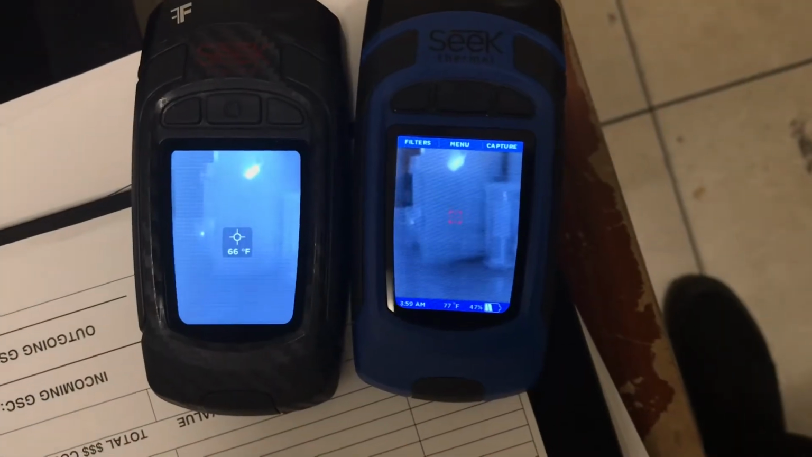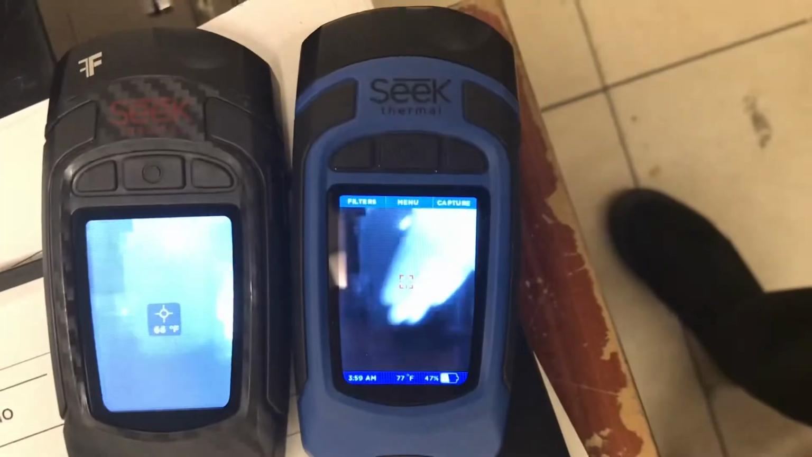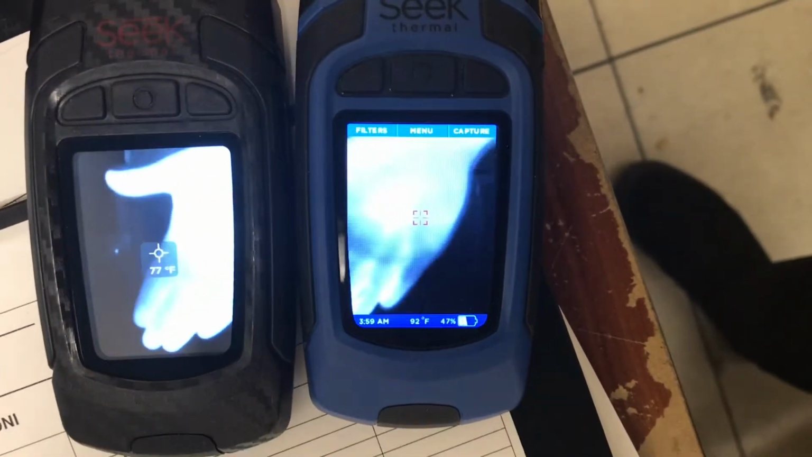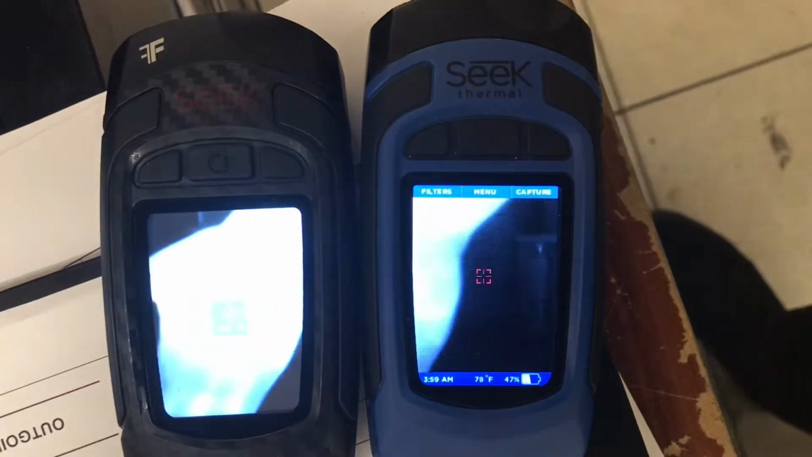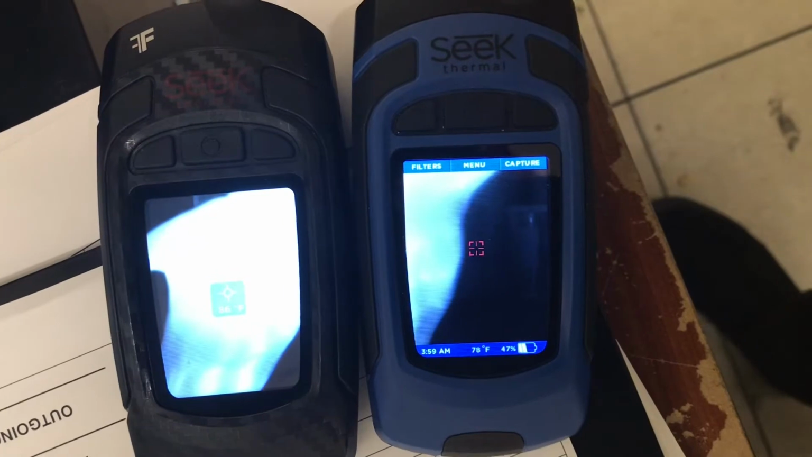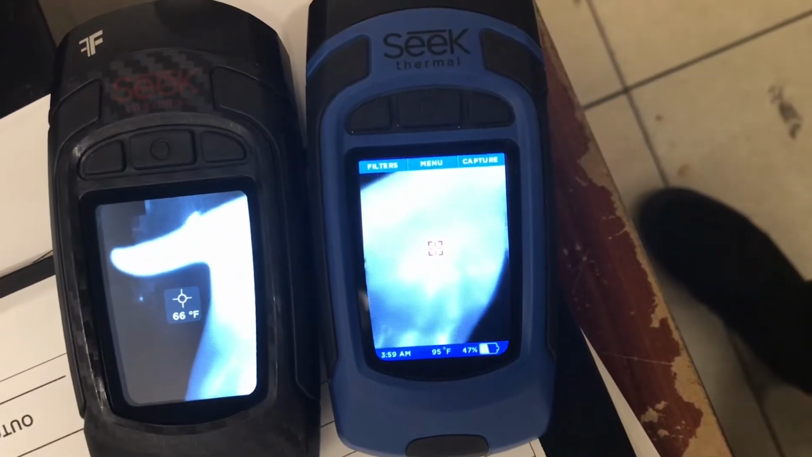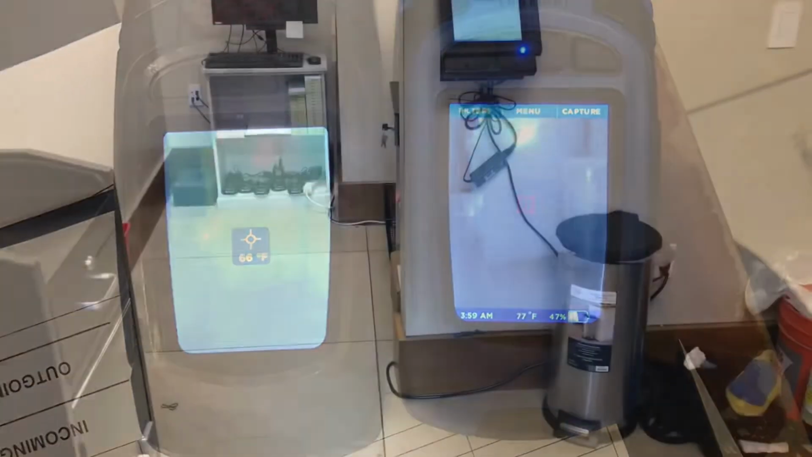Moving on to the temperature accuracy of the two devices, one of the things I noted was that the Pro version was quite a bit more accurate than the regular Seek Thermal. Looking at the temperature readings on the back wall there, I can see that the Pro version was reading it to be around 66 degrees Fahrenheit. Meanwhile, the regular Seek Thermal version was reading it to be around 78 degrees. And I can attest that the Pro version was more accurate in this test.